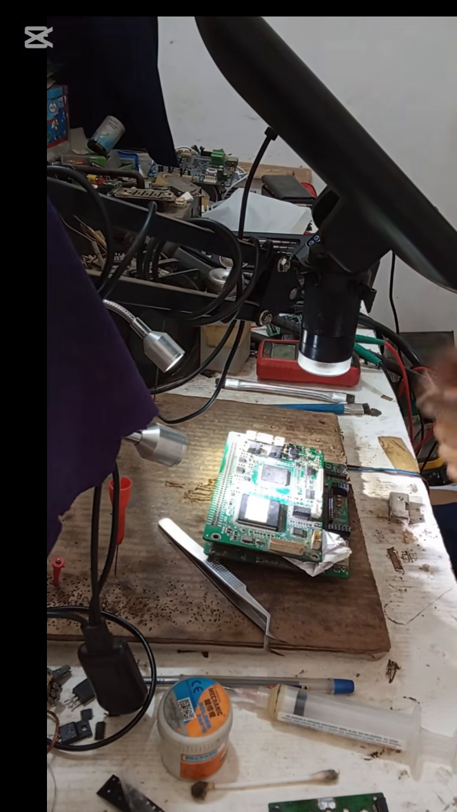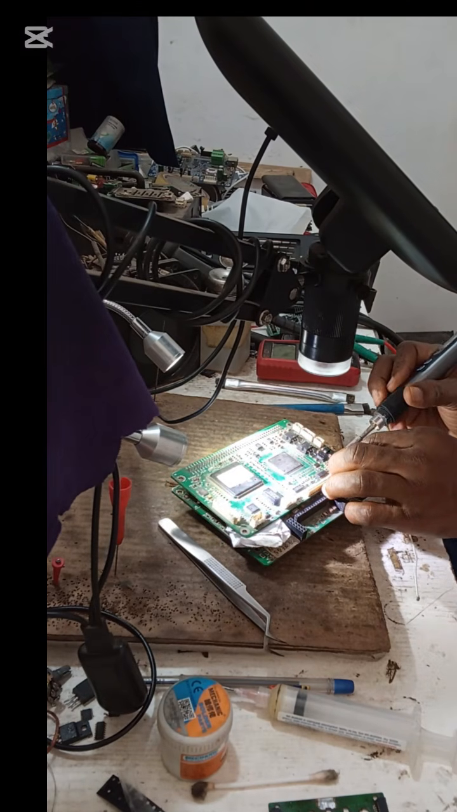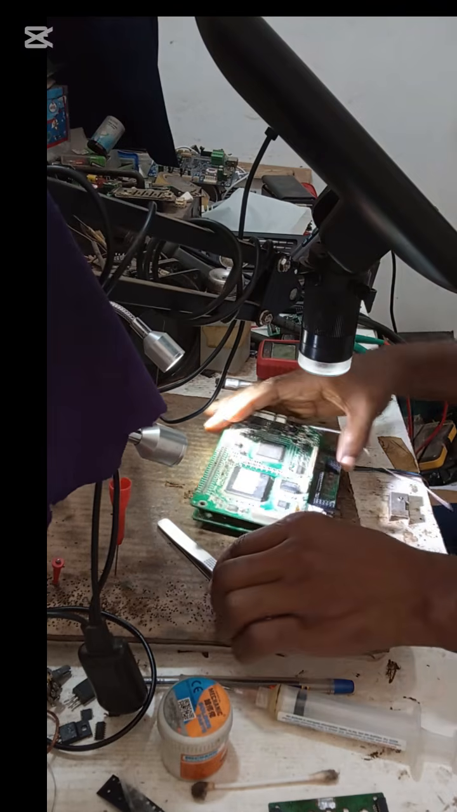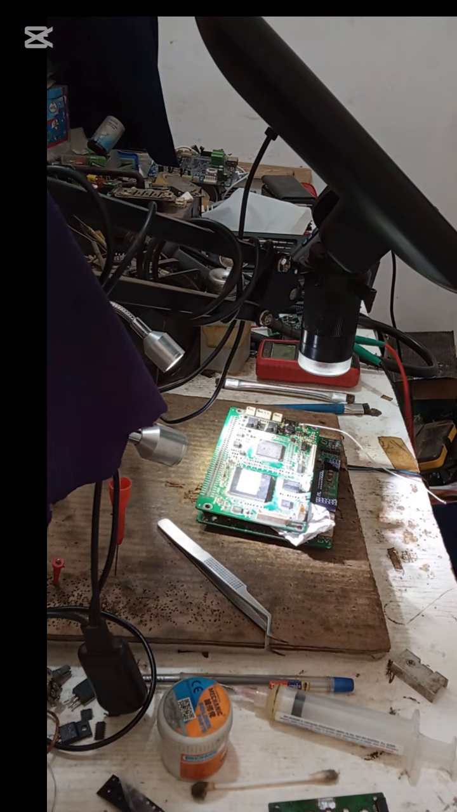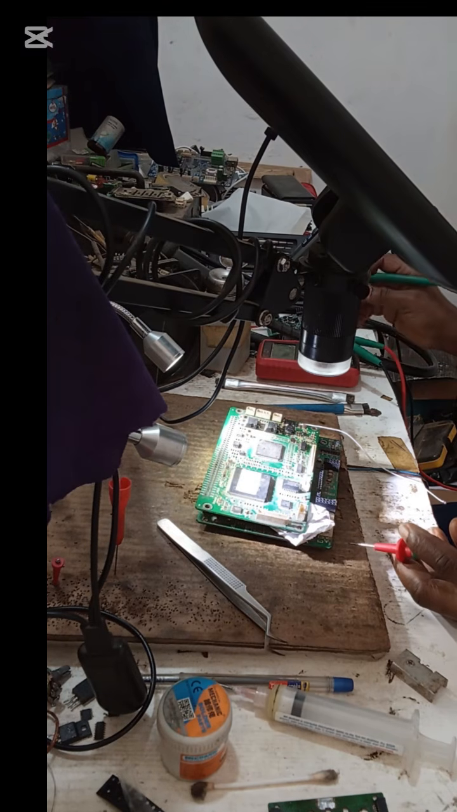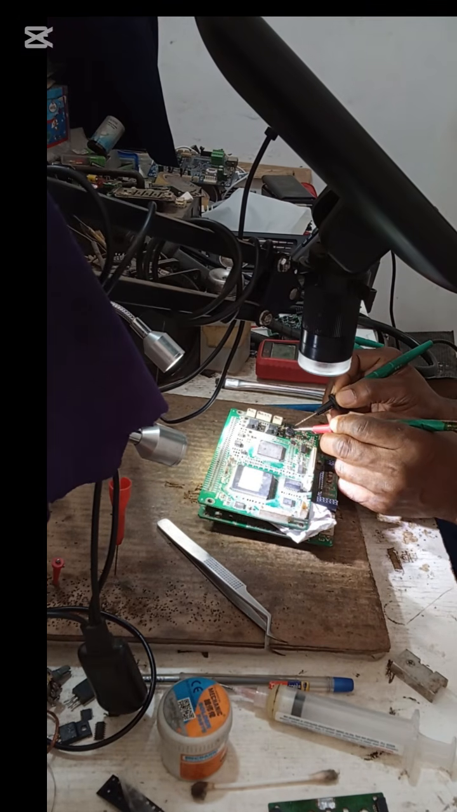Now let's test the board again. I want to power the board on the bench now to see. And before I do that, let me read the diode again to see if there is still a short circuit there. Because before there was a short circuit, I thought it was the diode that was bad. So I changed the diode, but the short circuit was still there. Let's see if the short circuit is still there. Short circuit is still there. Wow.